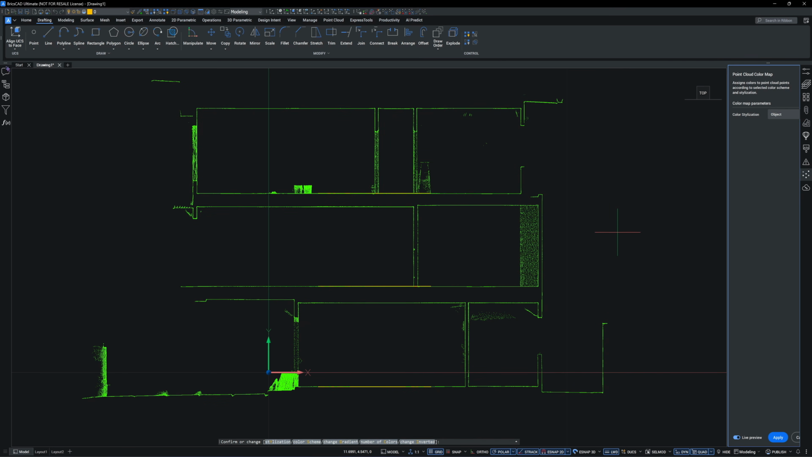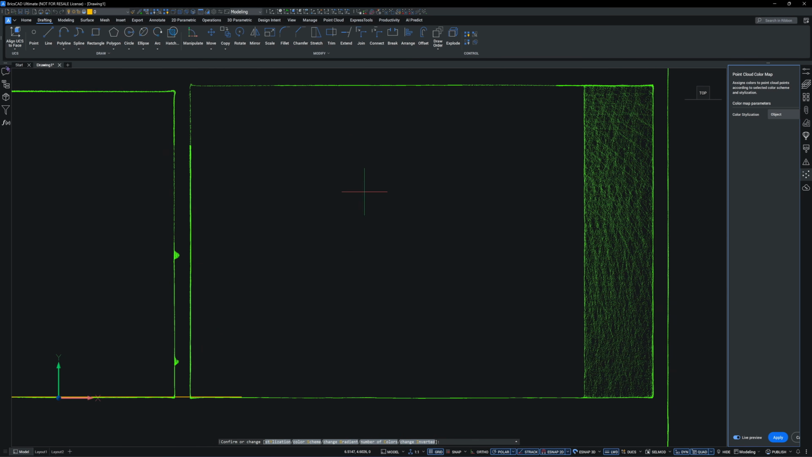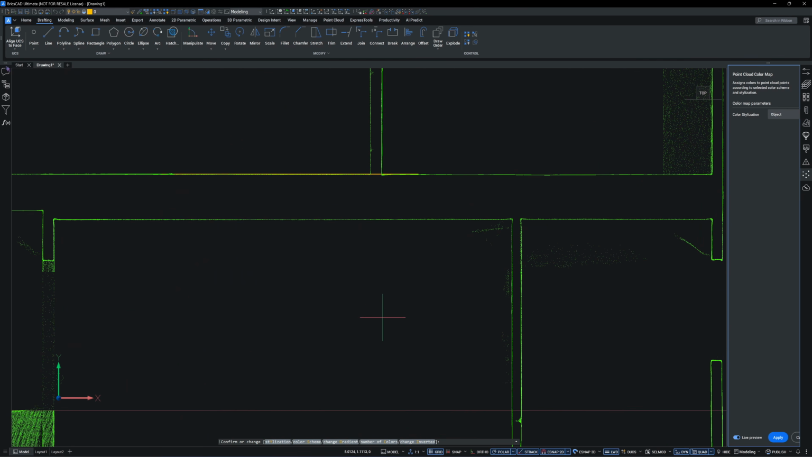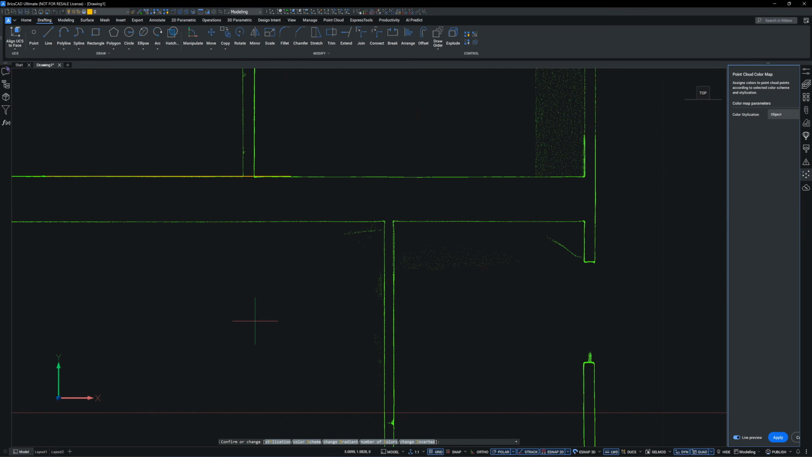If I were to create a building model from this scan data, the error would be less than 5 millimeters, whereas with other scanners it could range from 10 to 20 millimeters.